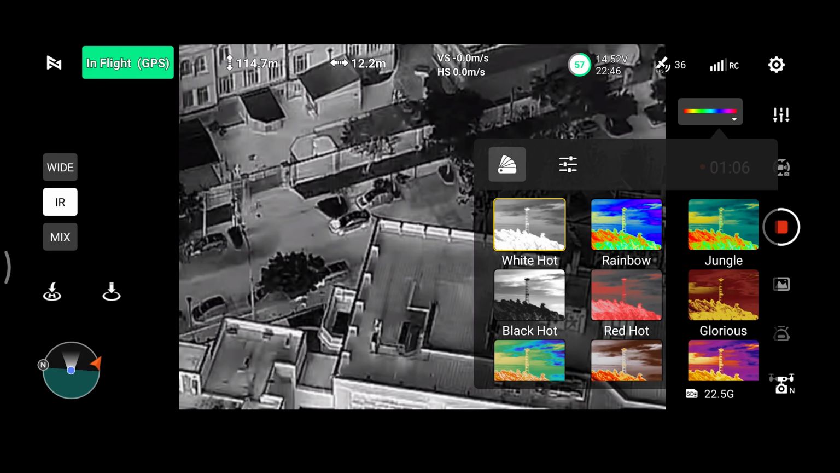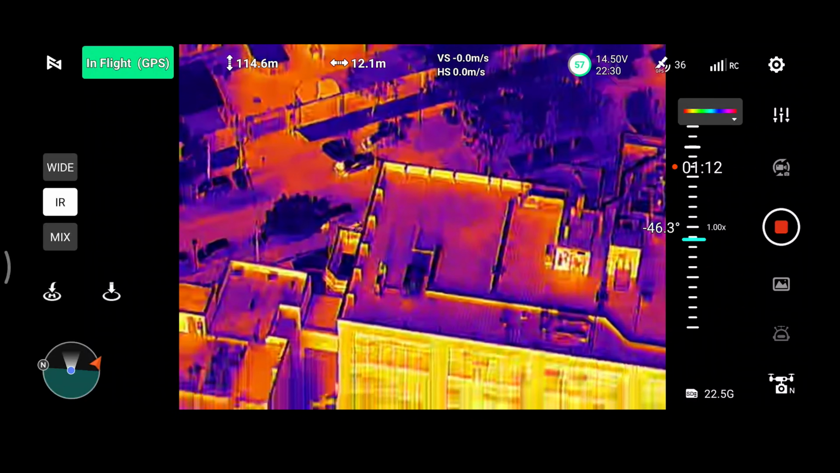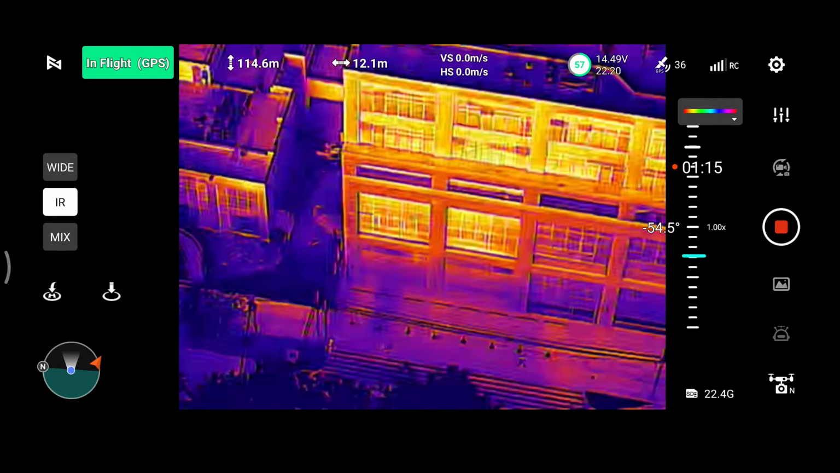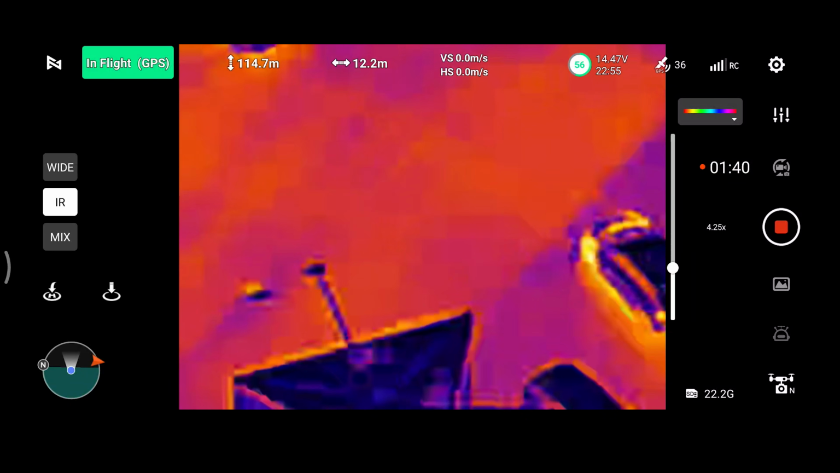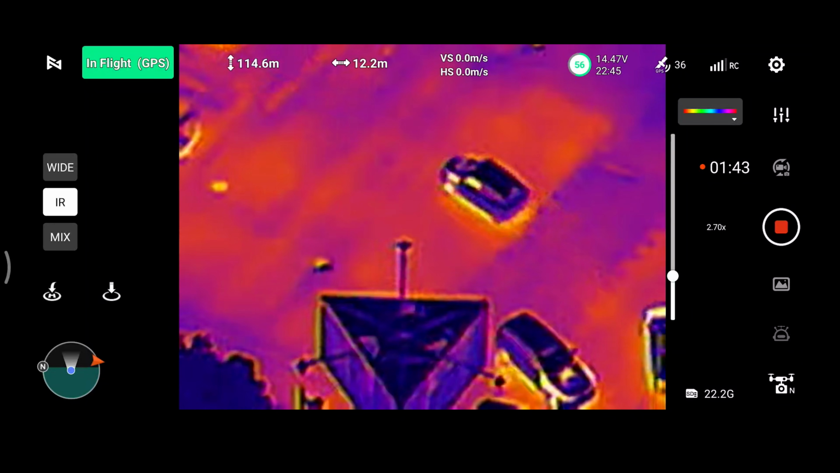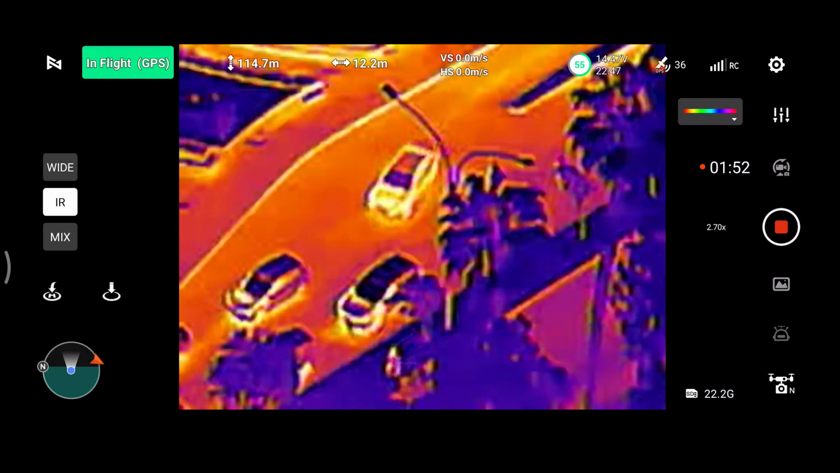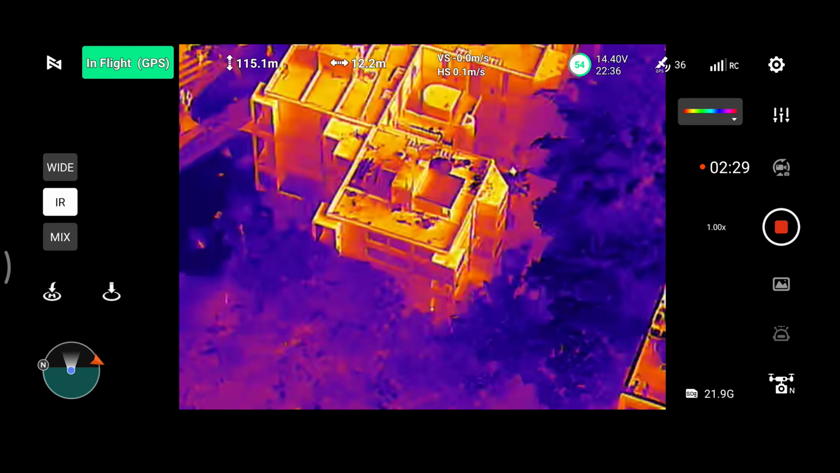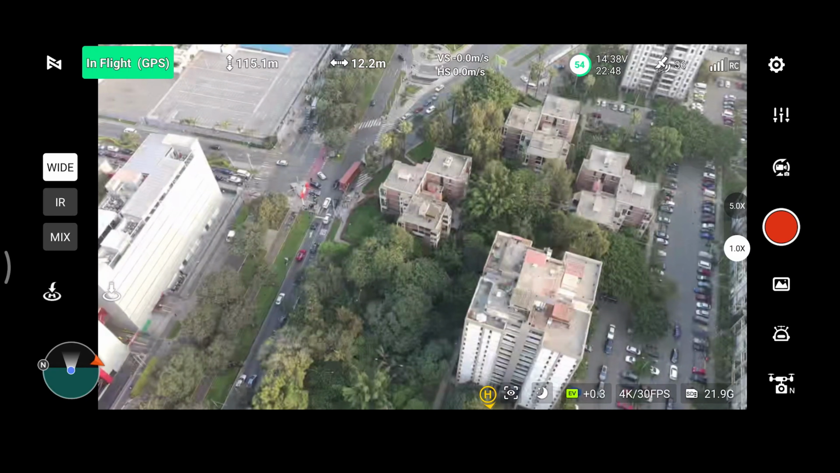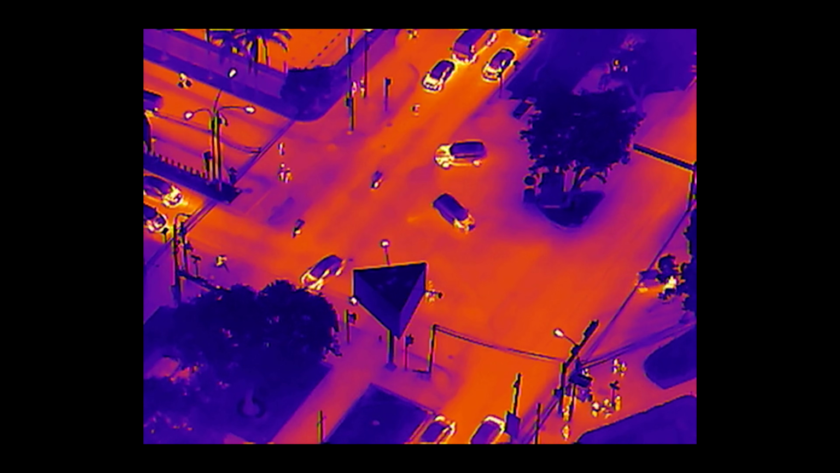The thermal camera has 11 different color palettes. The image it provides is very nice and detailed. Even on that you can zoom in quite well because you have 640 by 480 pixels at your disposal, so you're not going to lose way too much detail. Here's some internal recording with a thermal camera. I'm going to let you have a long look at it.